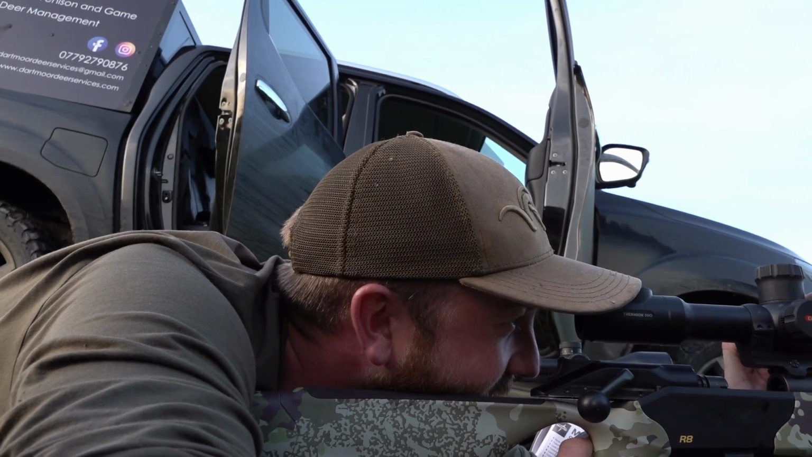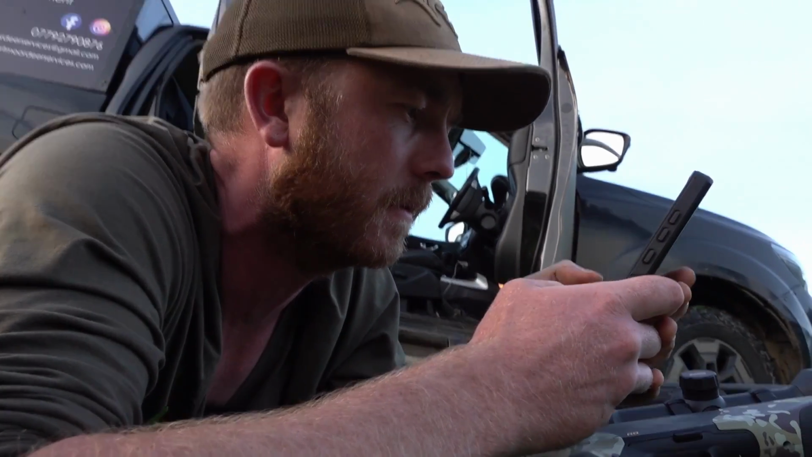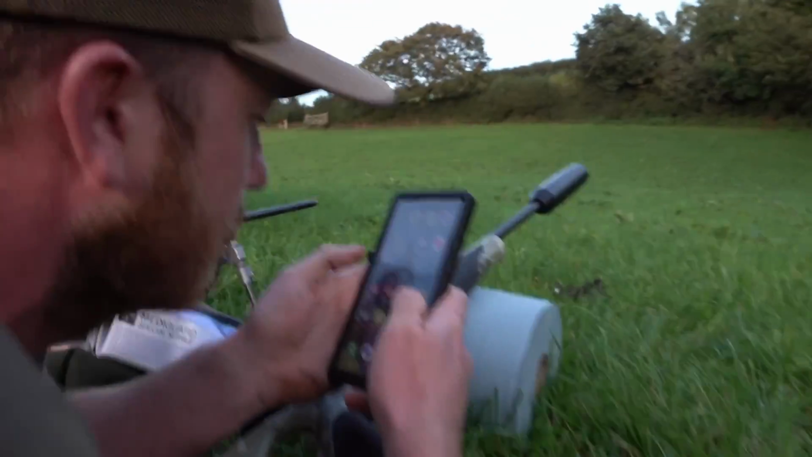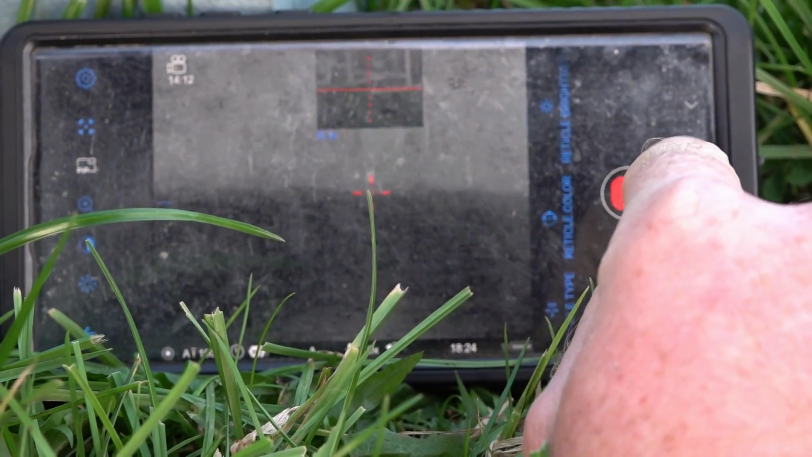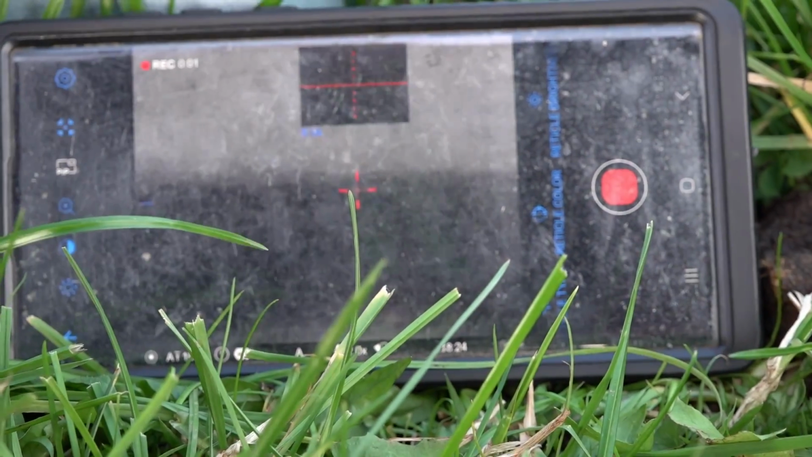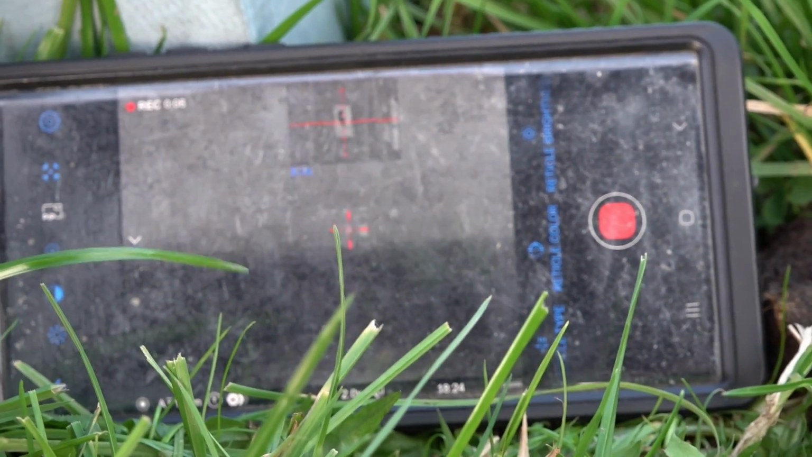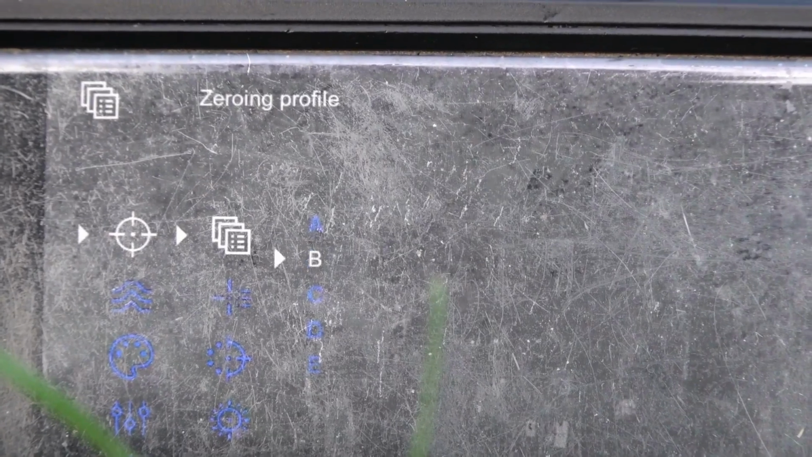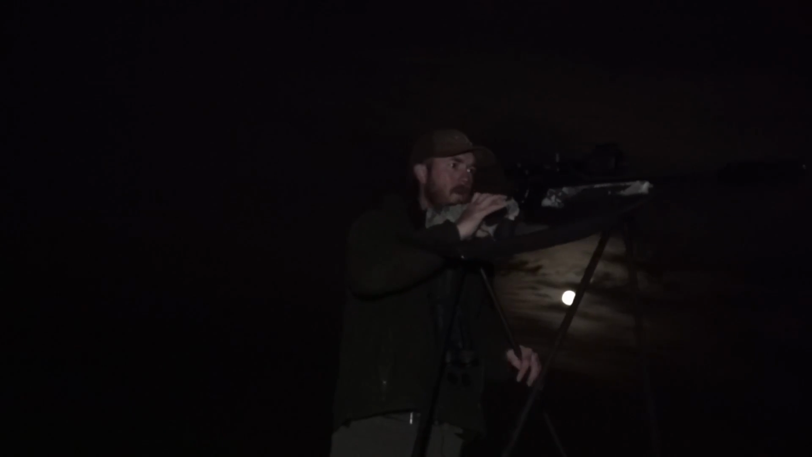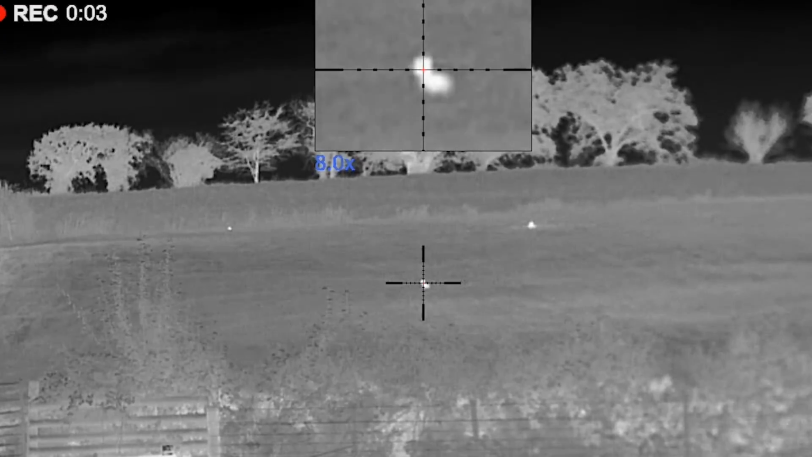This is when it all goes wrong. I'm going to set up my phone with the scope, hopefully. So there's a live feed, and I'm pretty sure you can record direct through this as well. Yeah. With these Pulsar Thermion scopes, you can zero the scope to 5 different profiles. This is the rifle that shot those rapid rabbits in the opening clip, and neither it nor its operator lets up.